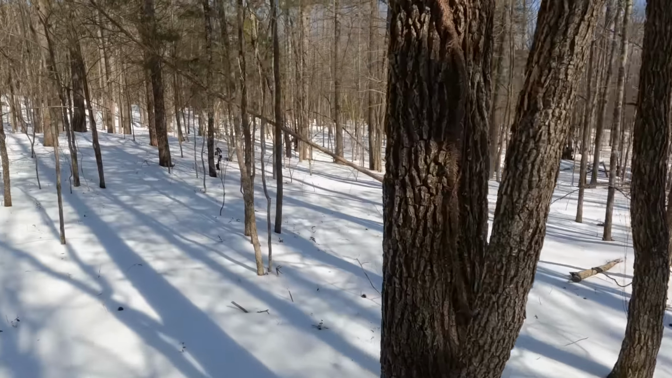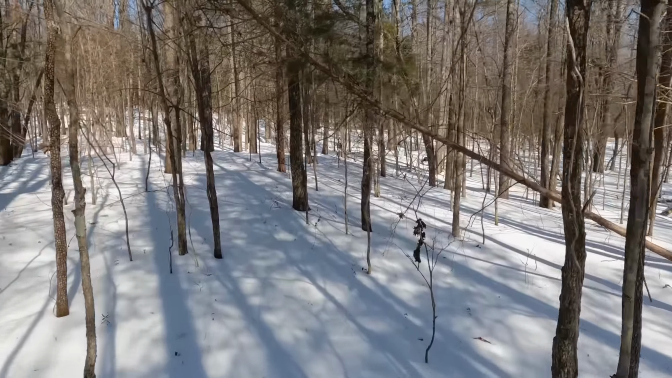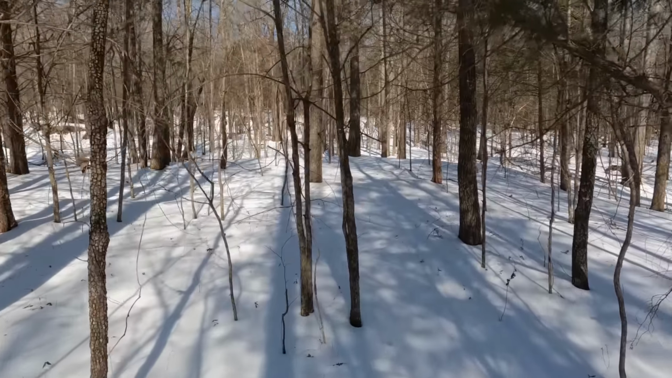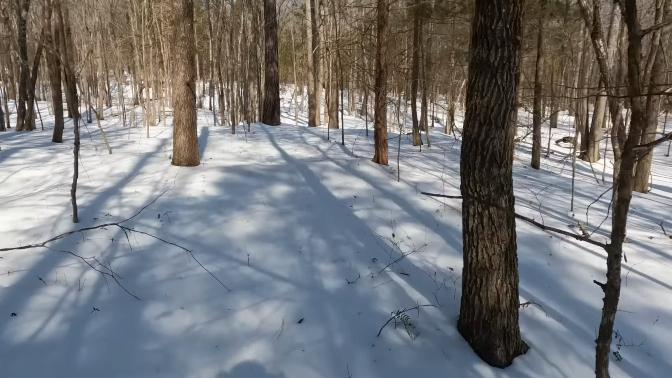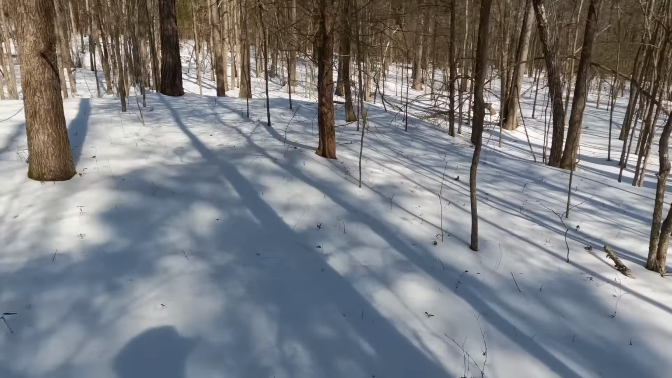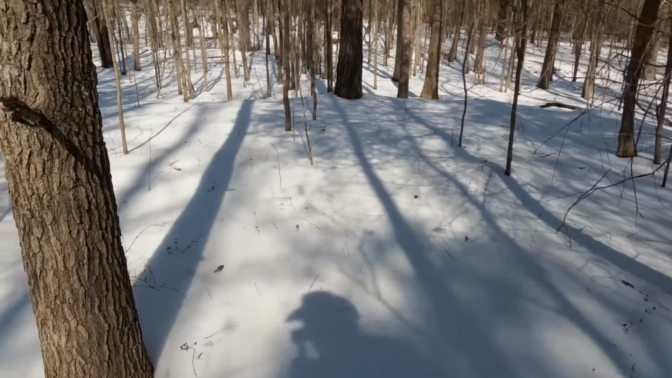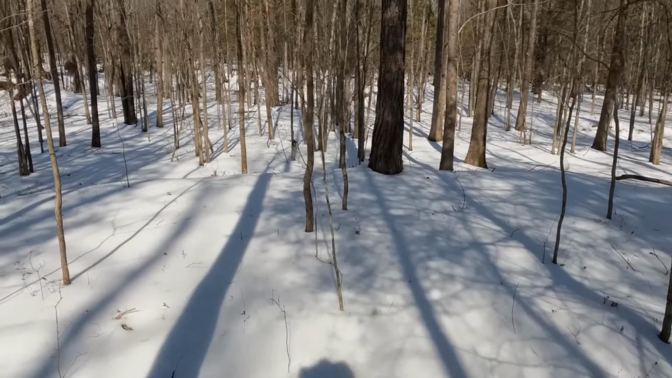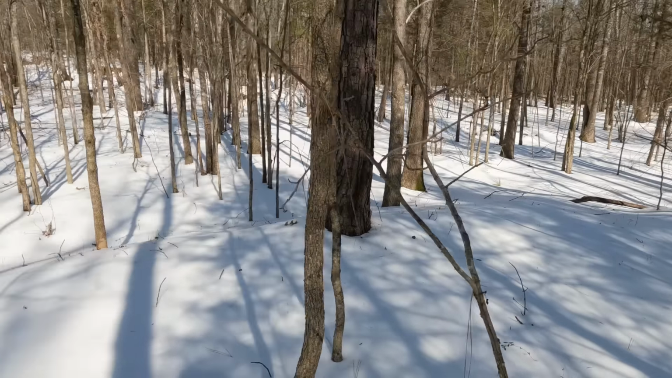No better time to check trail cameras than whenever it's snowy like this. Another thing you can see if you're putting new cameras out is where the trails are, where the deer are walking. And that's what I'm looking for, fresh tracks. I got some cameras up here. I may move those. I'm also looking for where to put the new one.